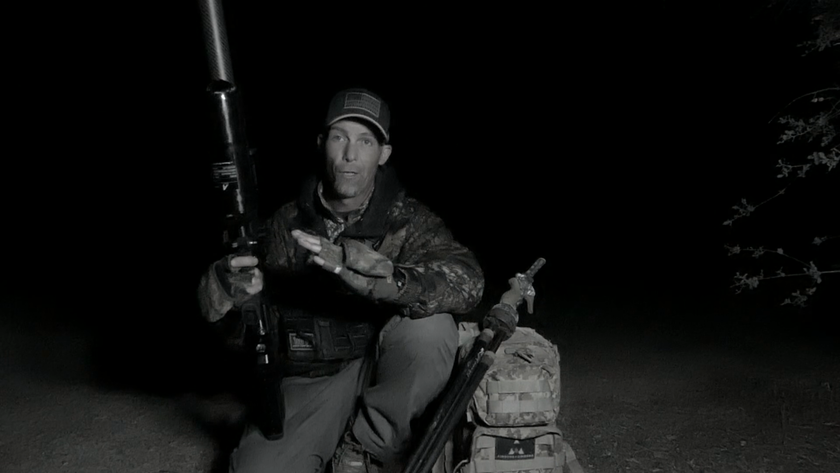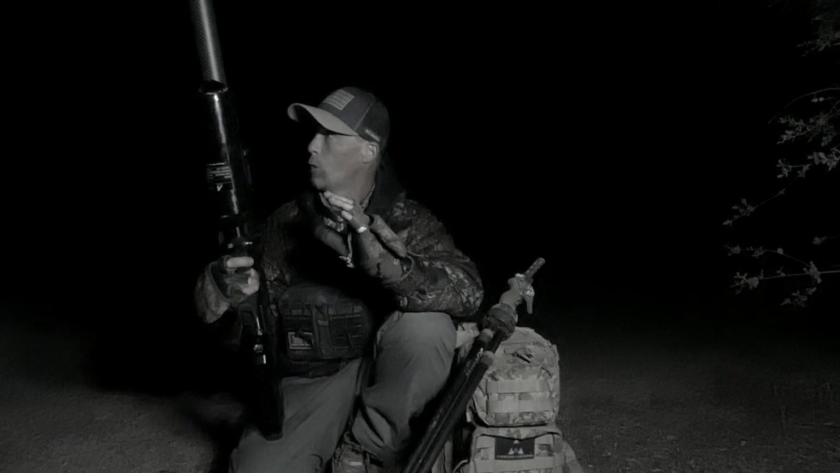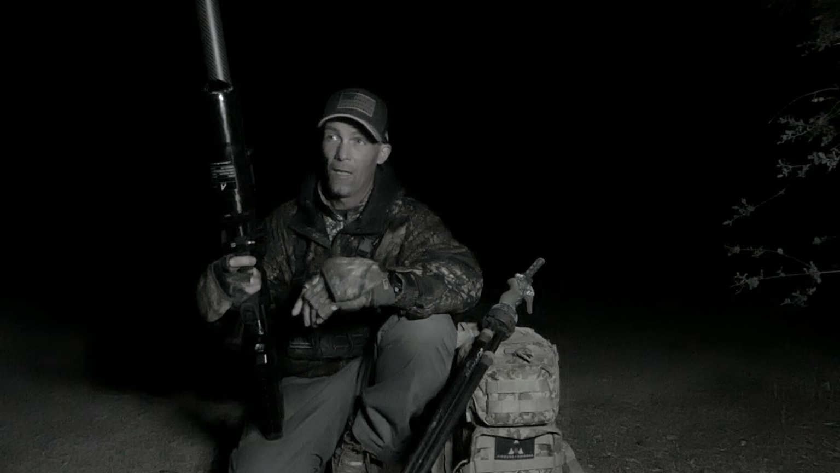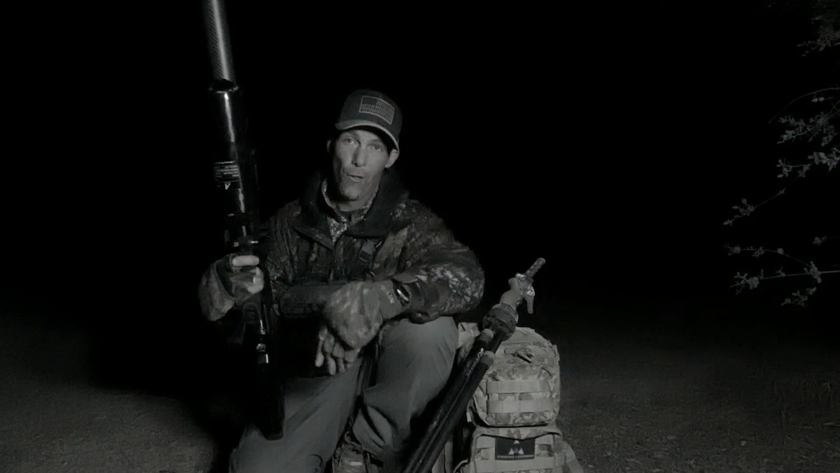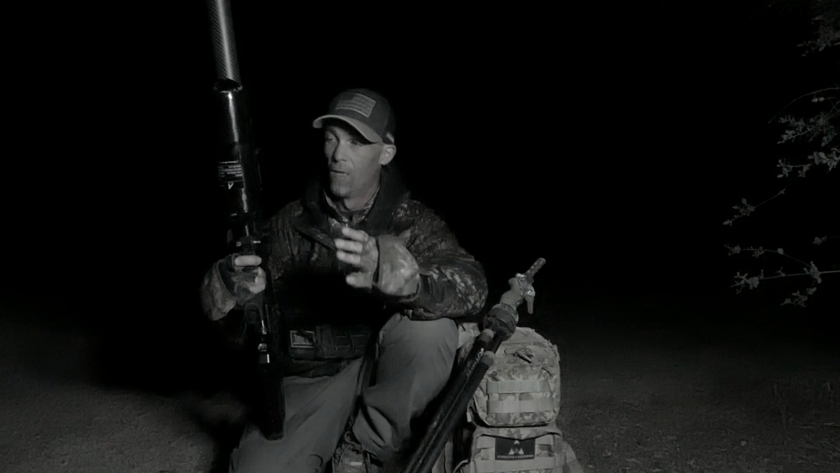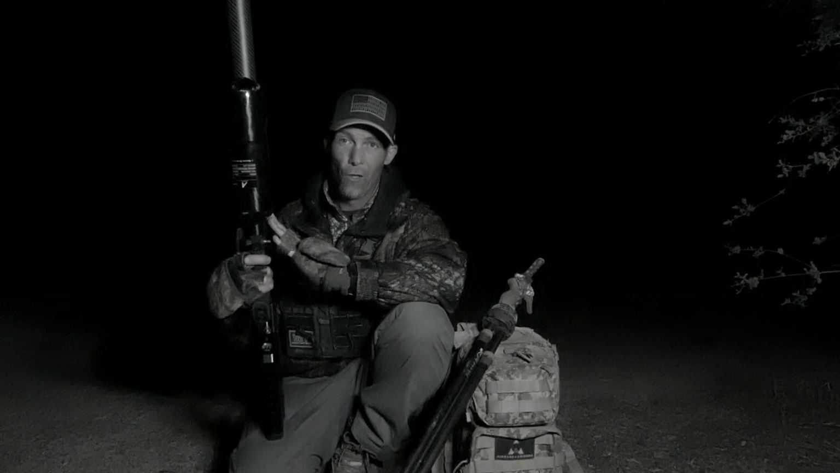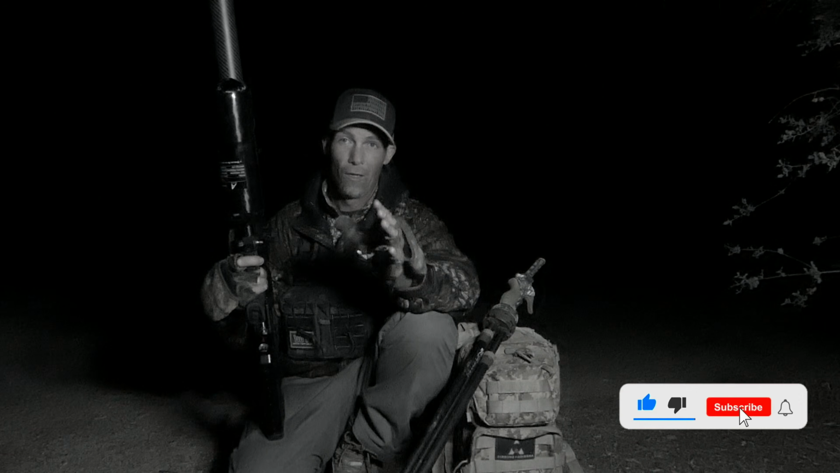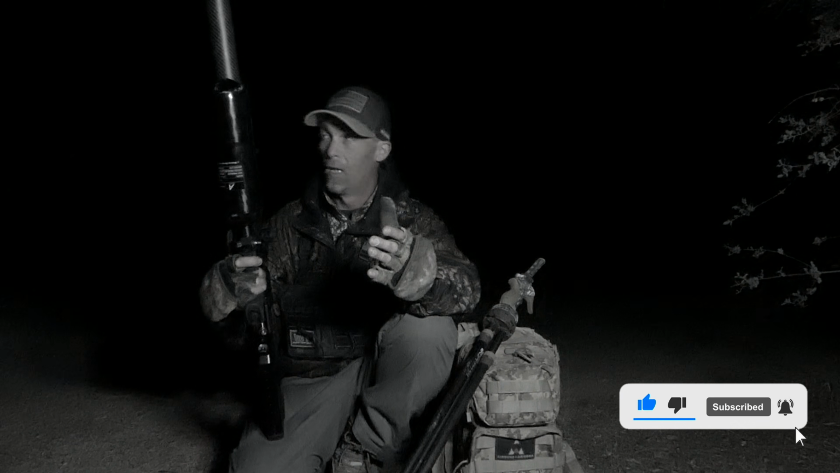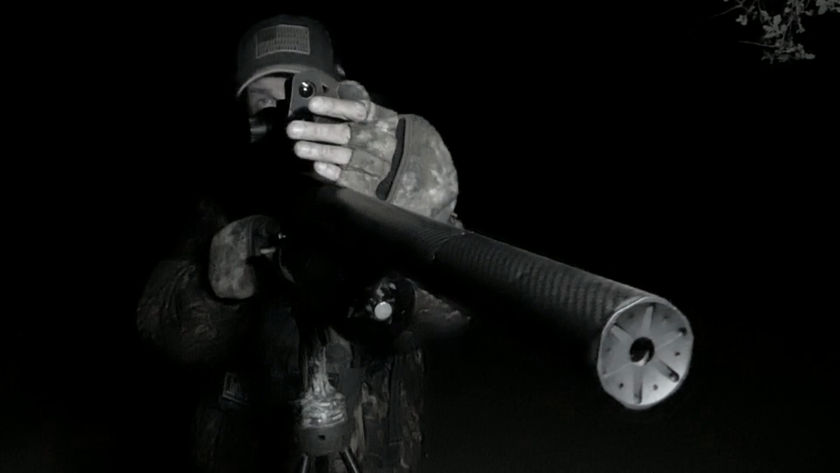So we're going to move to a different spot where there's a fence line, and we may have some better luck getting him in a bit closer, because 130 yards really isn't that far for this gun, but I'd really prefer to try and get him in to 75 and maybe even closer.